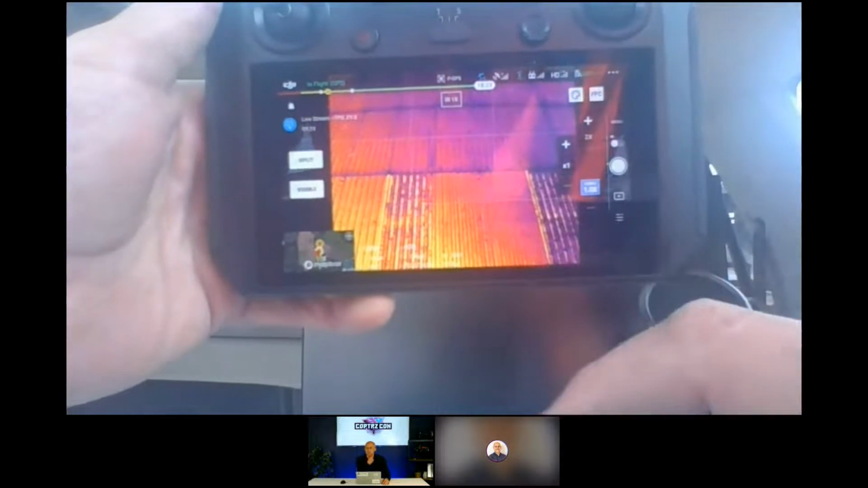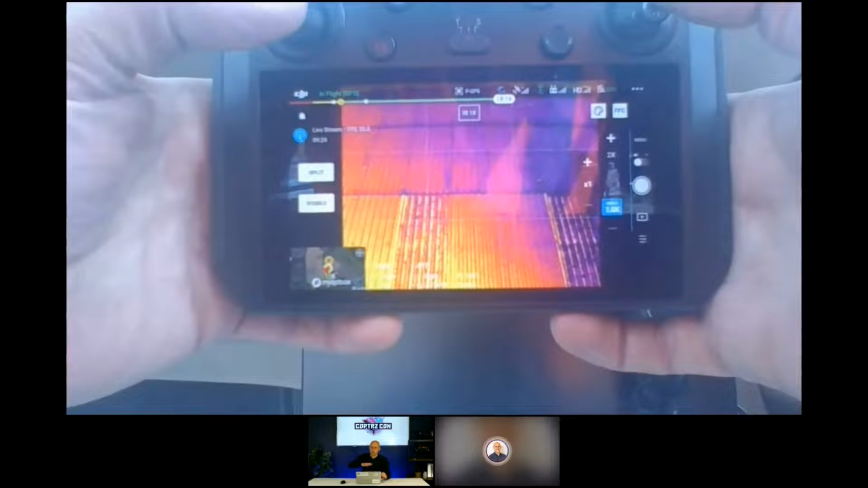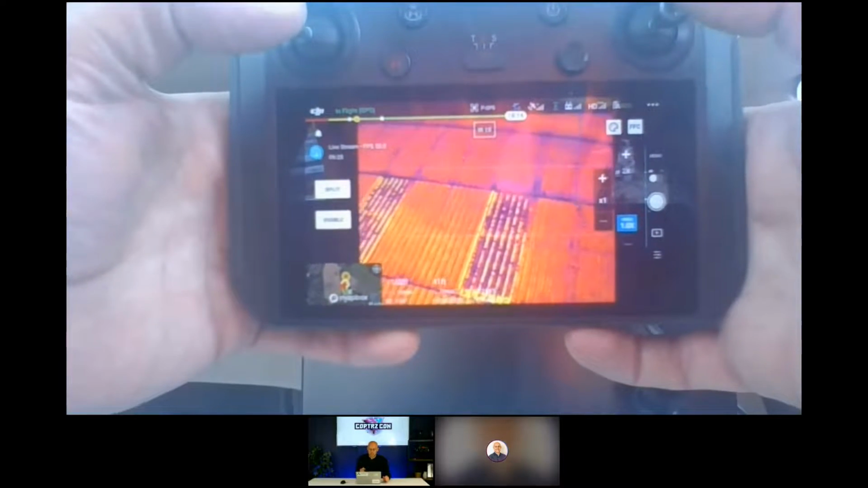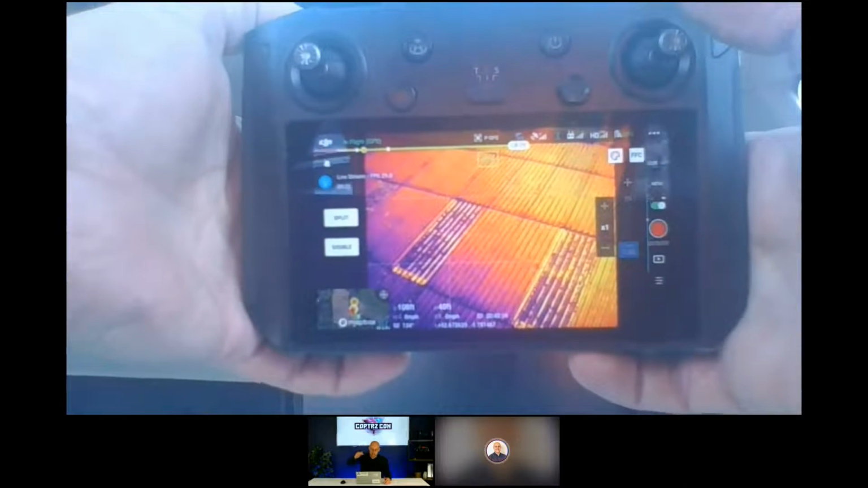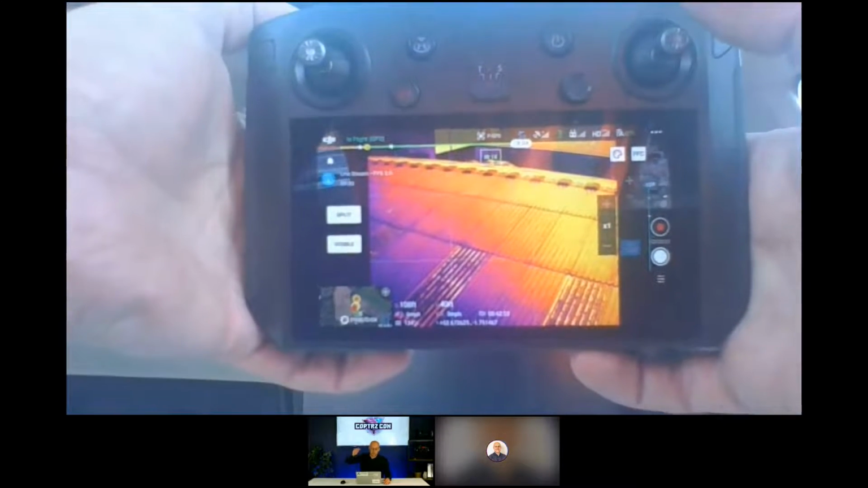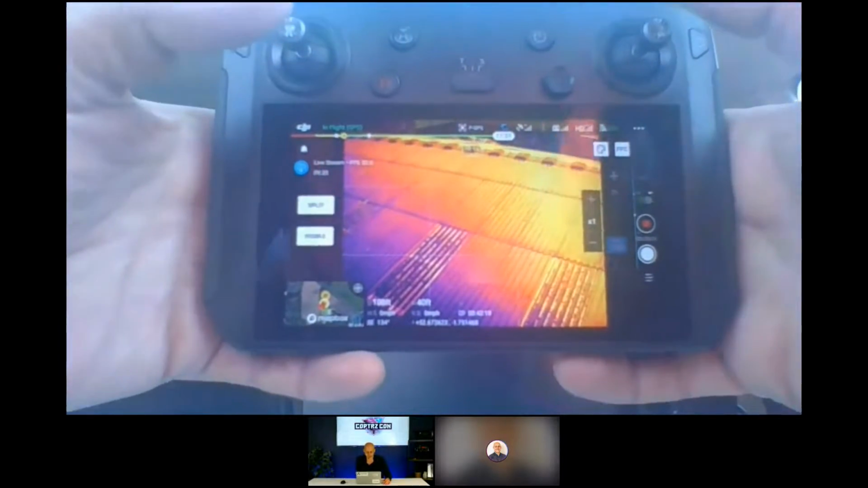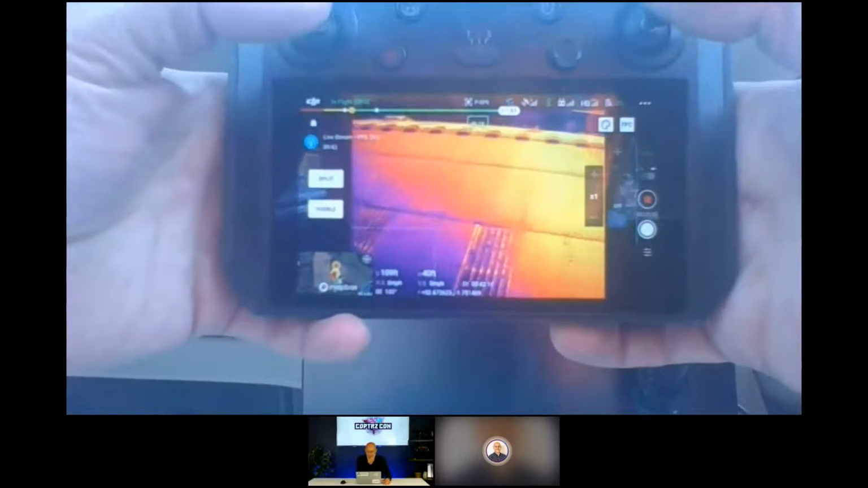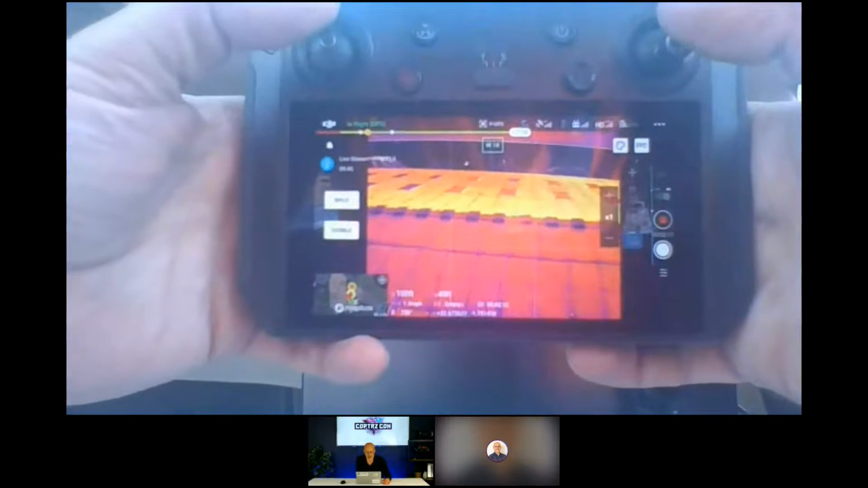So I imagine for an application side of it, if you're doing a flight along solar panels and you find that there's a heat spot, it'll immediately alert you that there's an inconsistency. It's met the threshold for that temperature, right? Yeah, definitely. And if you look at the heat loss on pipes or anything like that, really good function. Fantastic. Do you want to take it up a little bit further and we'll get a bit more of an overview? Yeah, definitely. So let's just go on.